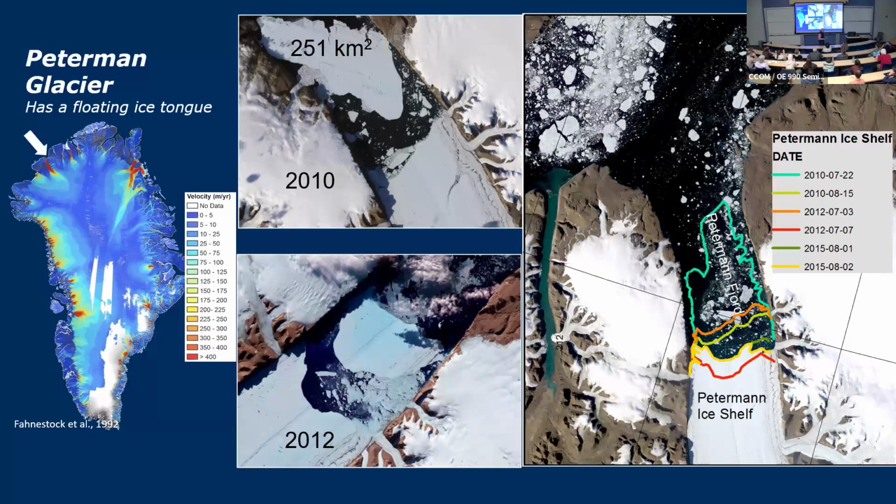And that ice tongue acts as a buttress. It holds back the glacier from just calving icebergs and falling into the ocean and raising sea level. So that ice tongue is critically important in keeping sea level rise at bay. In 2010, Petermann Fjord up here, which had a very large ice tongue, lost a huge hunk of it, followed in 2012 by another huge hunk of it. And that really started to scare folks. Why are the ice tongues going away? And so we proposed back then a cruise up there to see what was going on.